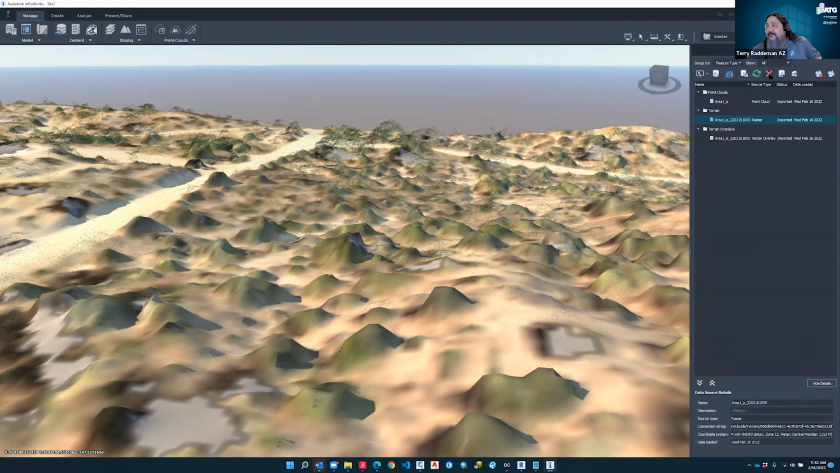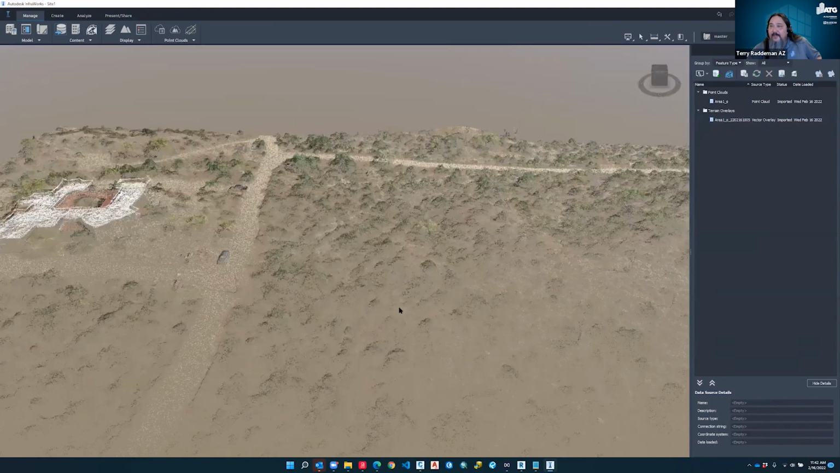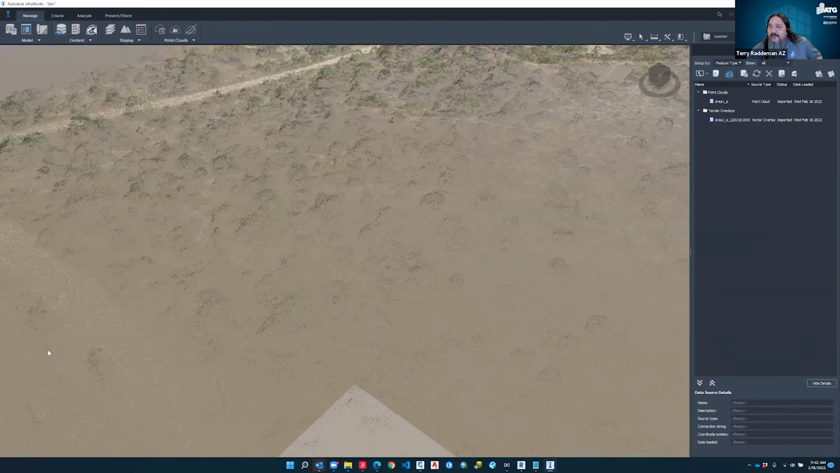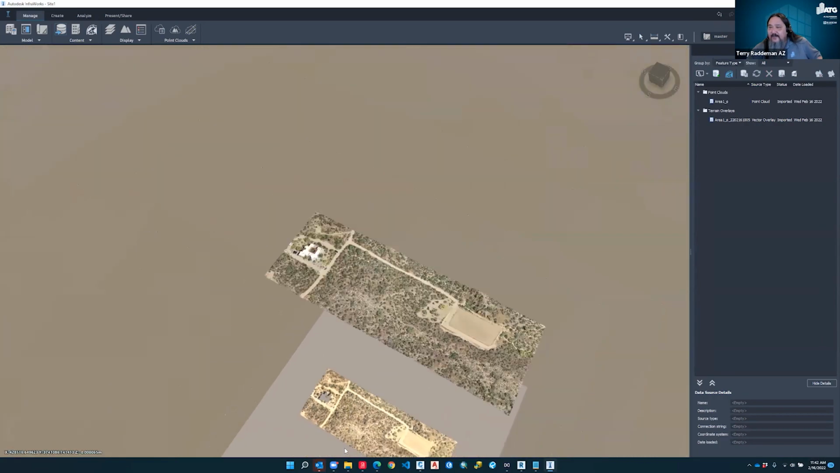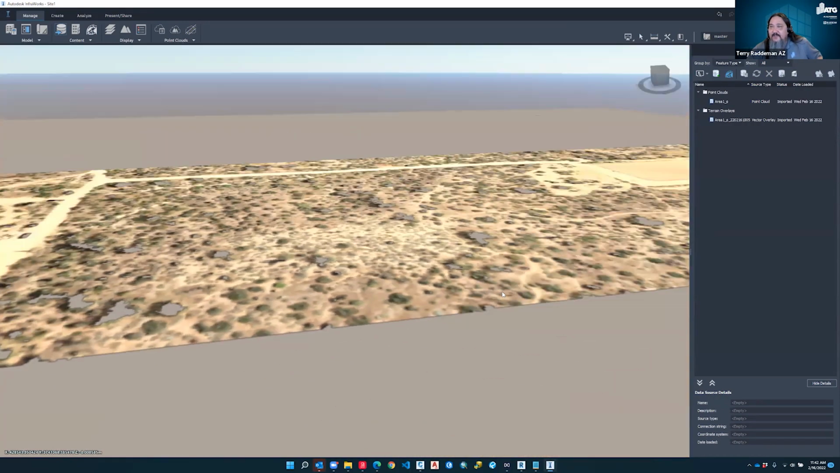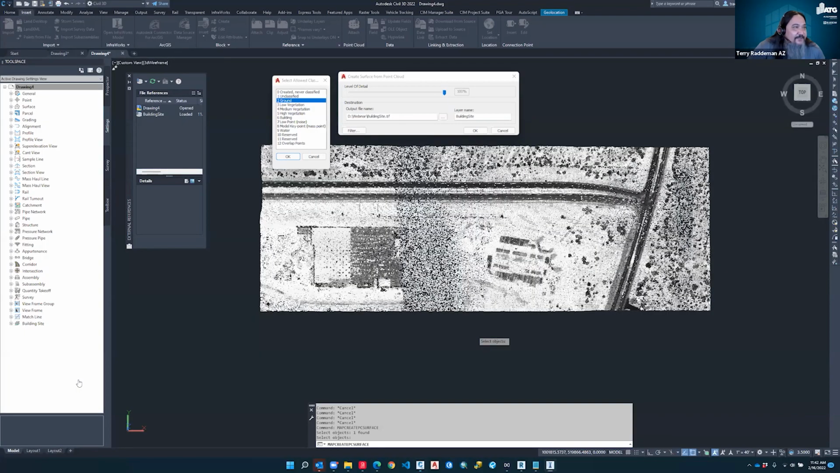If we wanted to, we can delete the raster data out of here or just turn it off, and we should see our point cloud, and more importantly, our actual surface in here. I don't see the surface, so I think I deleted the wrong thing. Oh, maybe it's right here. So there's our point cloud, and this is the actual terrain surface. I hope that answered your question. Let me look here and see if there's anything else.